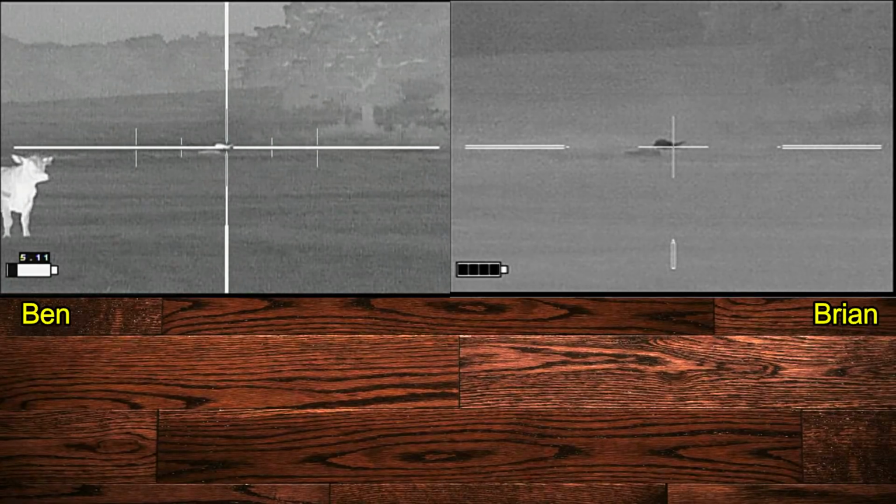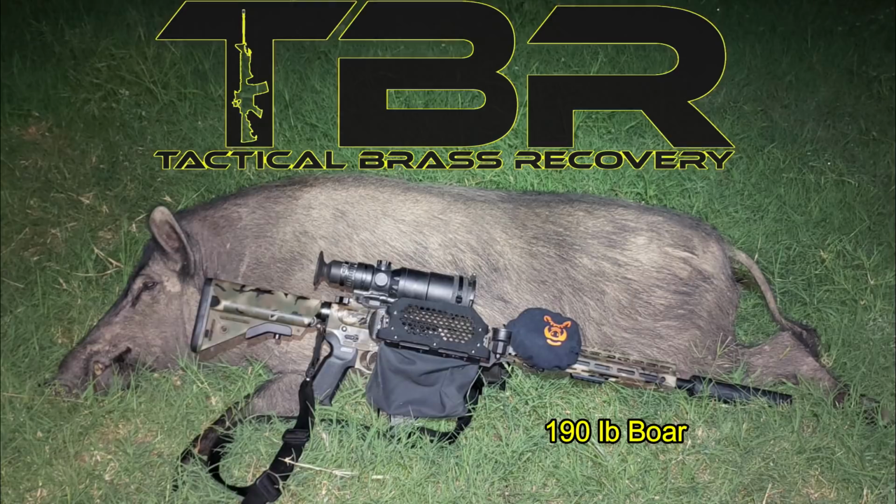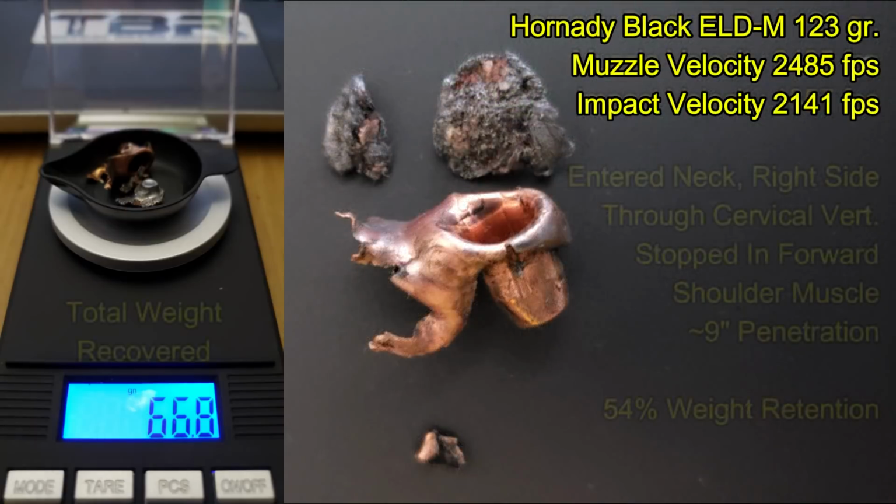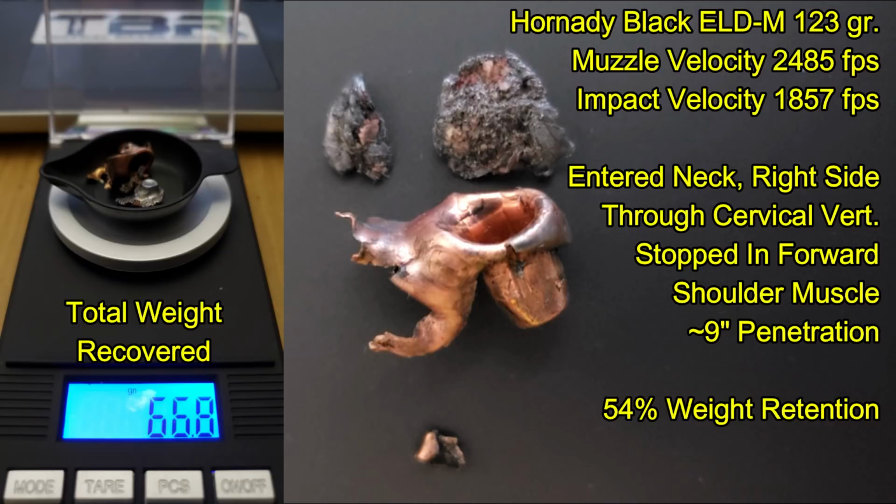Holy cow, we hit a pig. Nicely done. Brass Catcher by Tactical Brass Recovery. This turned out to be the largest hog of the night, and also the longest shot. The bullet entering the center of the neck on the right-hand side, going in and penetrating the cervical vertebra very nicely, dropping the hog in place, penetrating about a total of 9 inches, and embedding itself in the muscle tissue on the opposite side after breaking up.